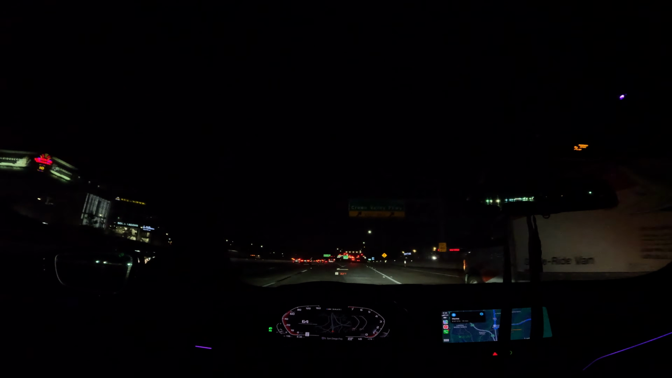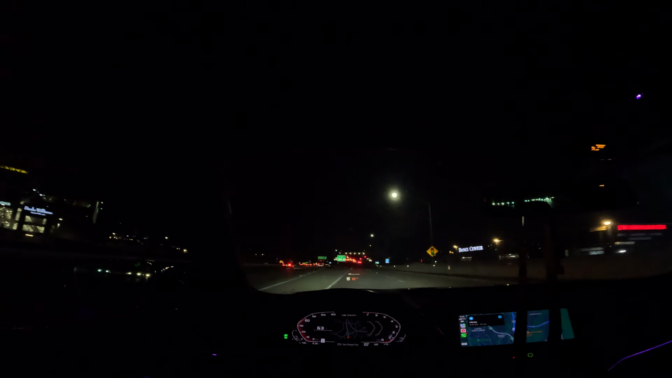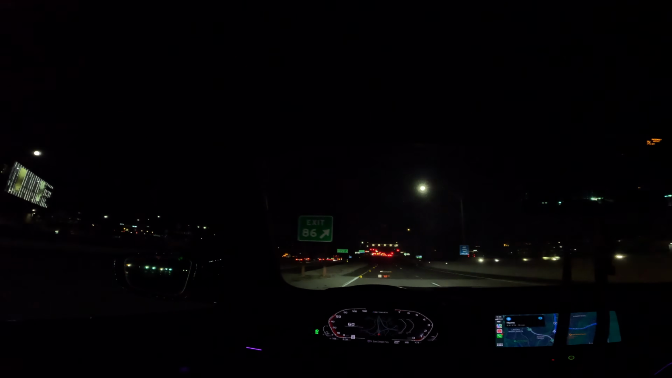I usually keep the windows up on the highway because the GoPro can only do so much suppression against the wind noise when you're on the highway compared to when you're driving on the street. On the street, you could just have your windows down full. And yeah, you'll hear a little bit of wind suppression, but I feel like the video quality of the sound still comes out great.